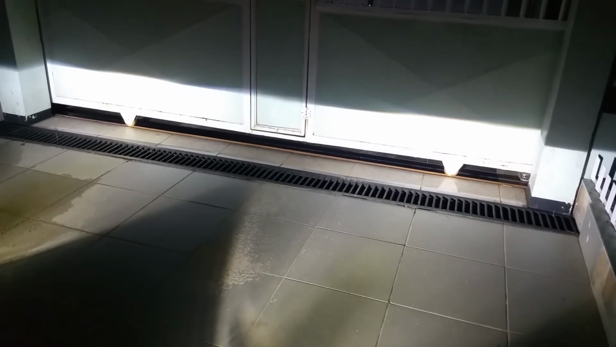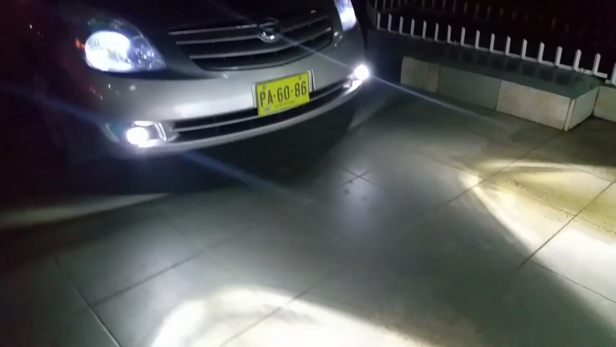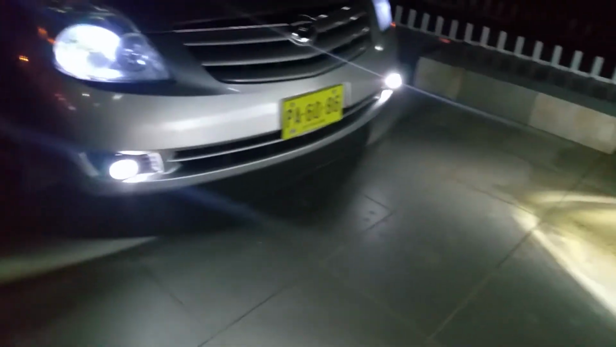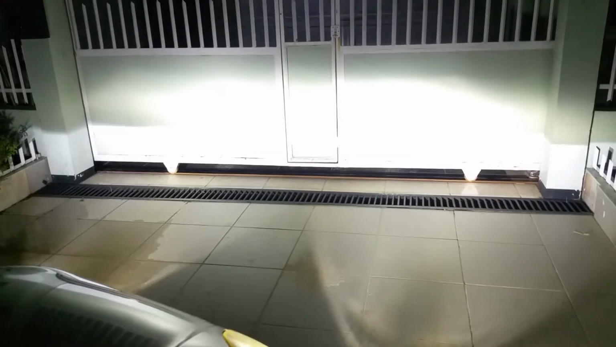Because this is a projector fog light, you can see there is a straight cutoff line. There is absolutely no glare. And this is the low beam and this is high beam.